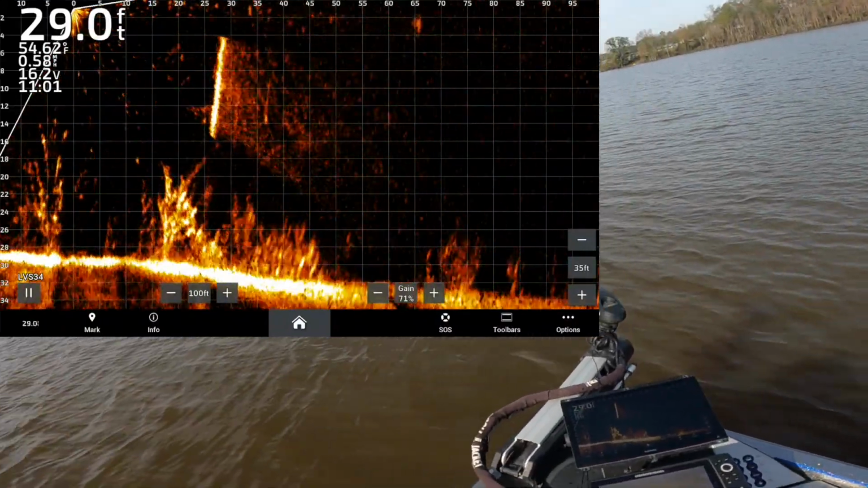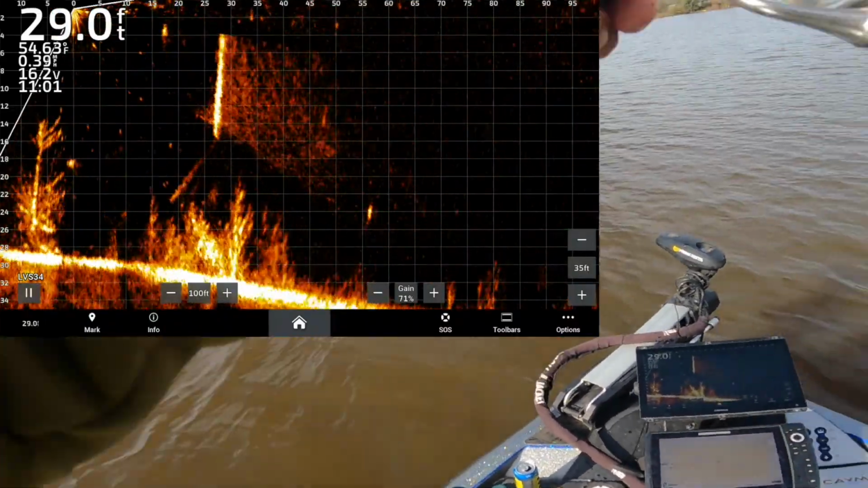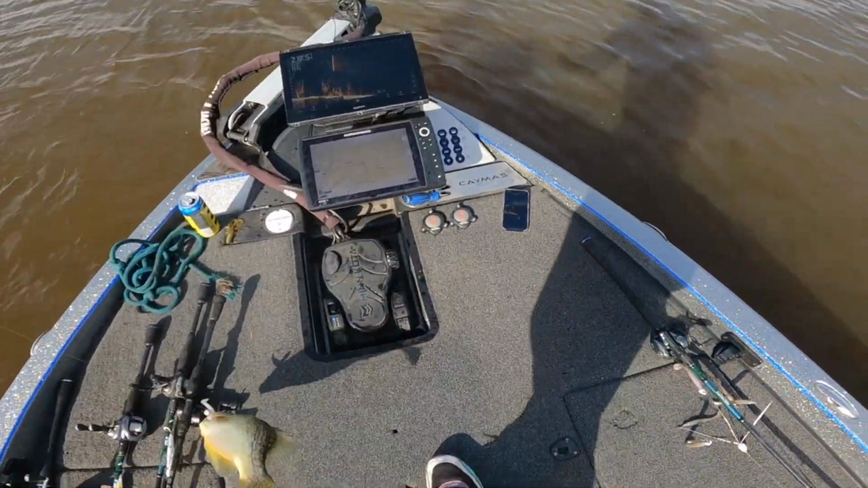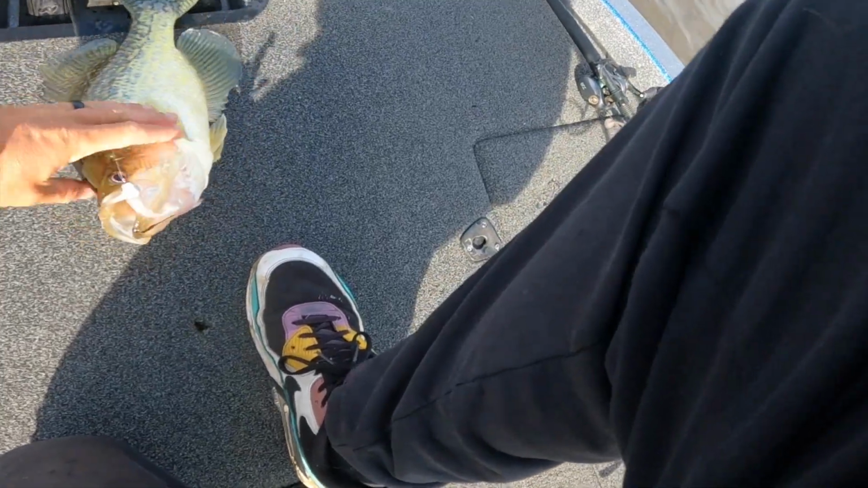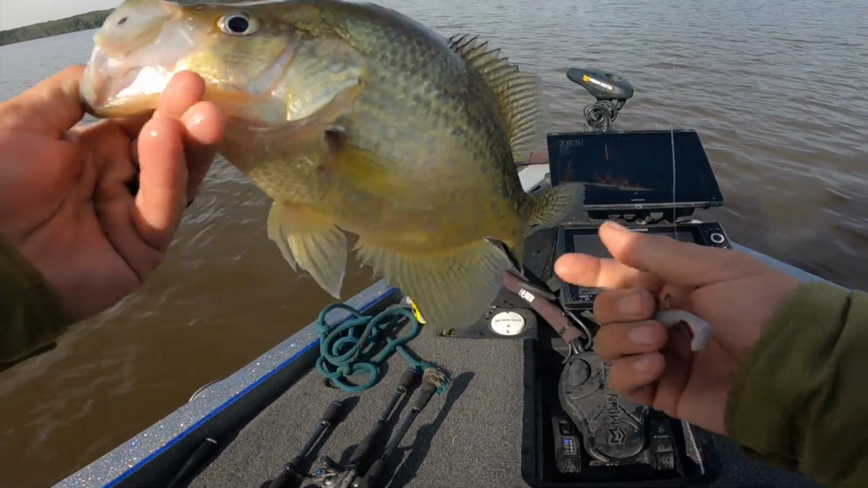There we go. Got him. Got him. What is it? He's fighting more like a bass. Oh no, it's a giant crappie. Look at this guy. Woo, bud. Monster scoping crabs. Look at this one. Oh my goodness. That thing is huge.